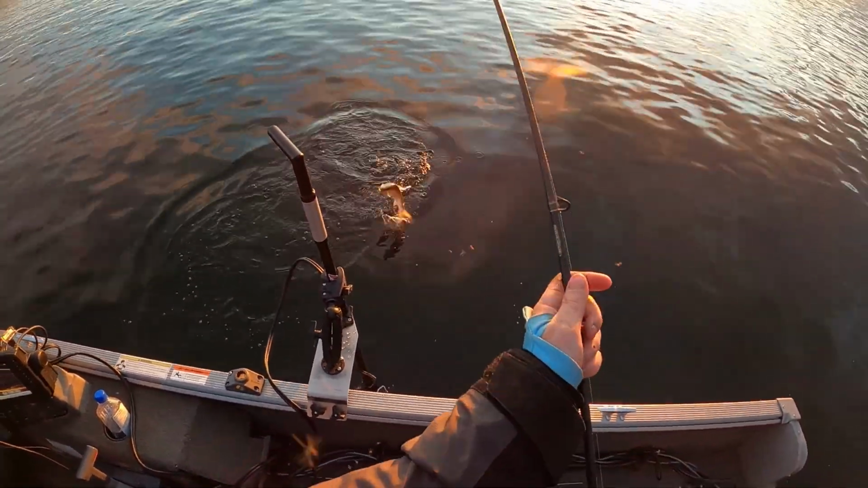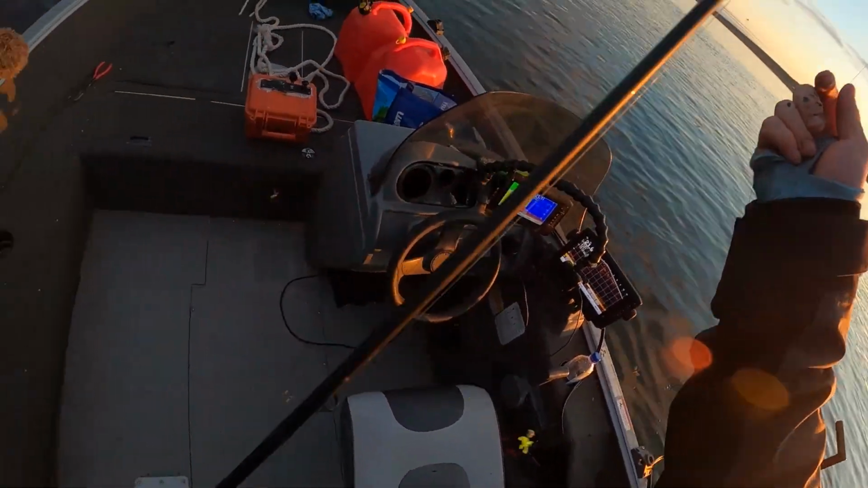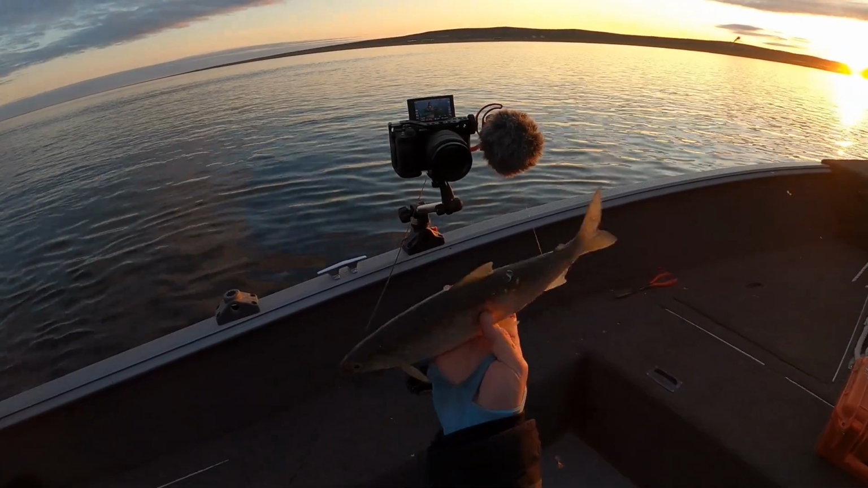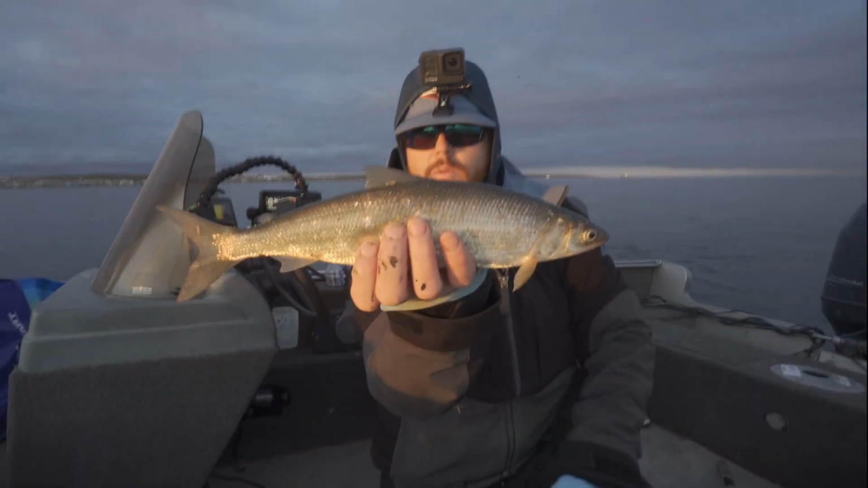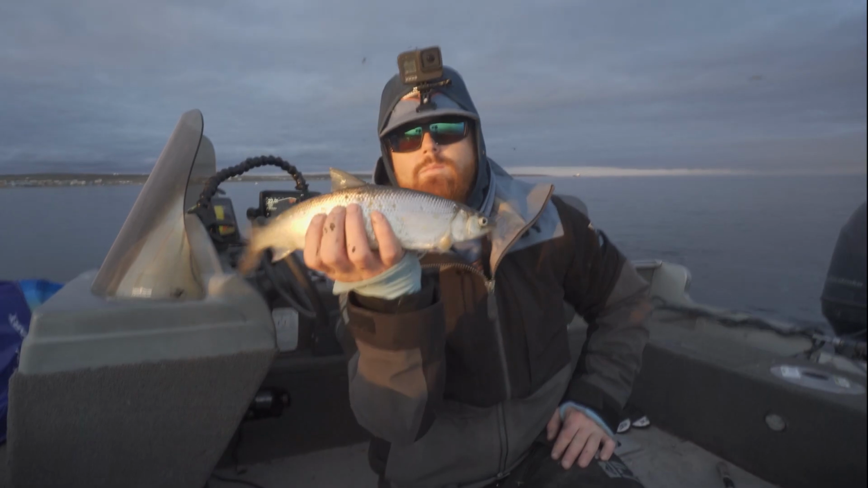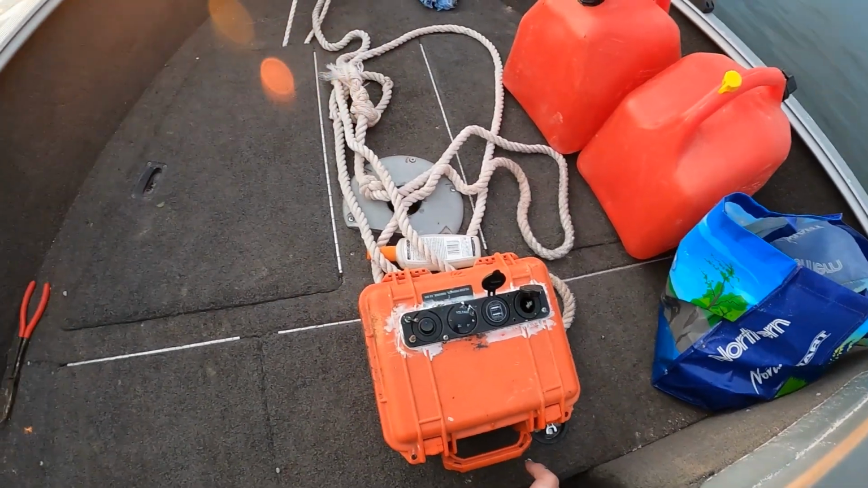There's the target species. Oh, oh, oh. Oh no, he hooked my jacket and he got off. But in the boat though, so it's okay. Right, boys and girls, that's what we're looking for. Little rinky dinky Cisco. Just remember, you guys asked for this, but we're gonna save this. We're gonna need him for later. Let's get a couple more. And then it's on to the good stuff.